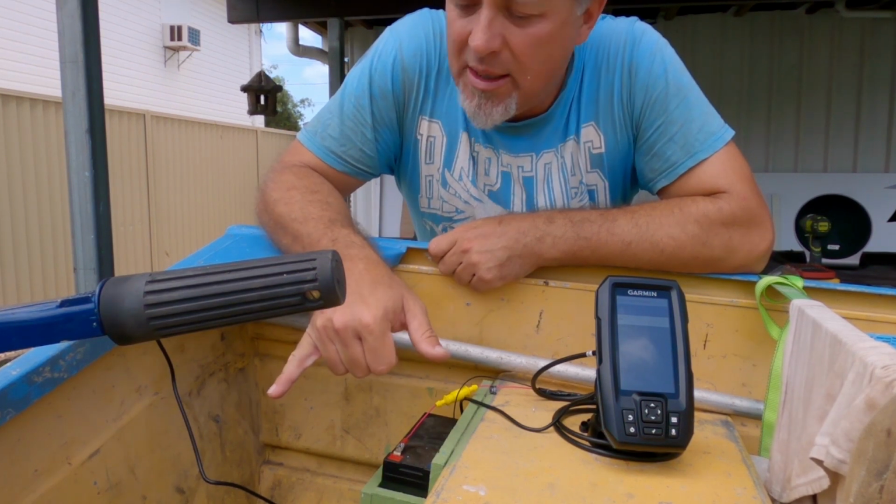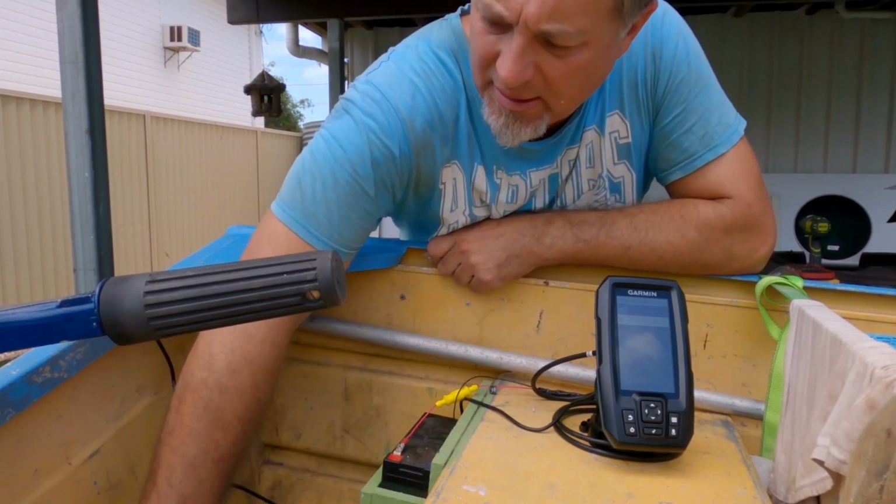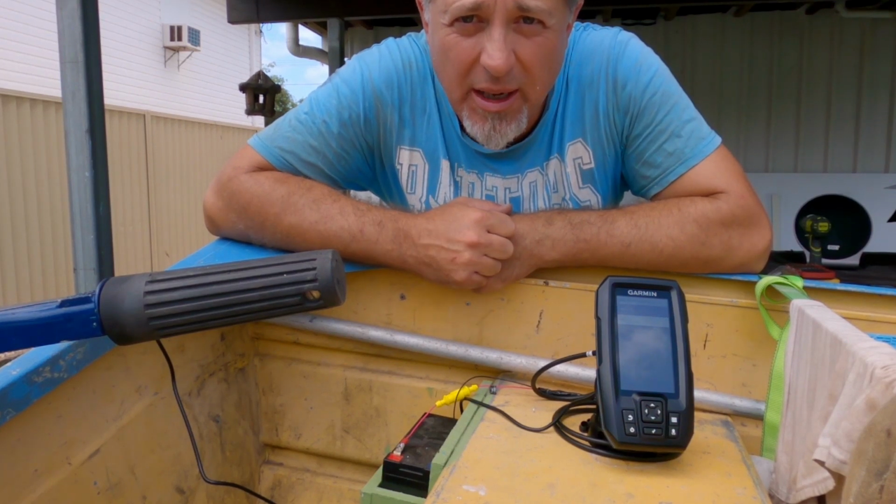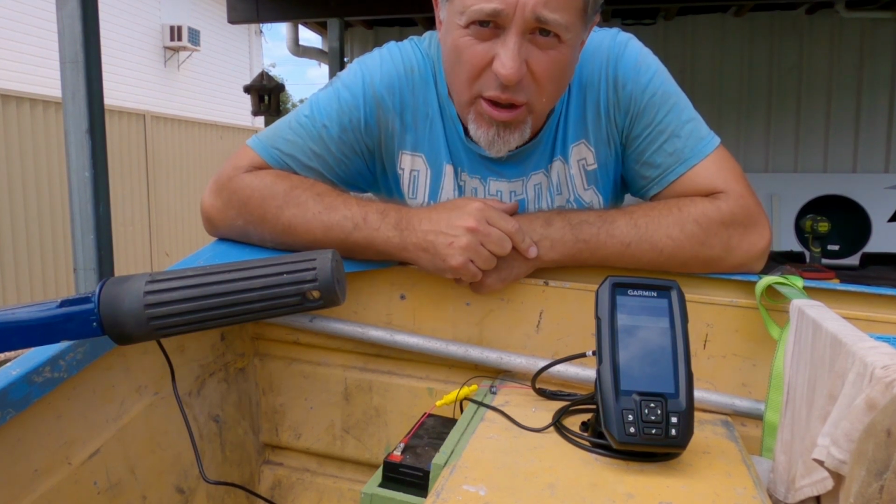Anyway, I've got to wait for the marine sealant to dry on the screws, so I can't take it out for a water test yet, but as soon as I can, we'll get onto the water and see how she goes there. See you on the water.